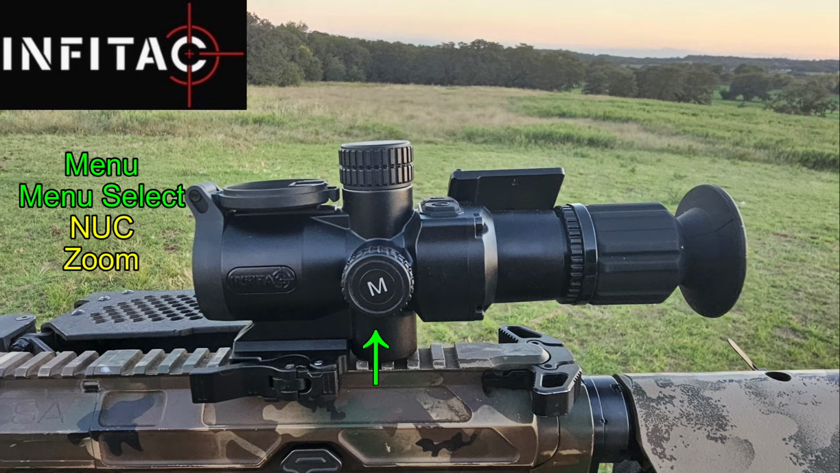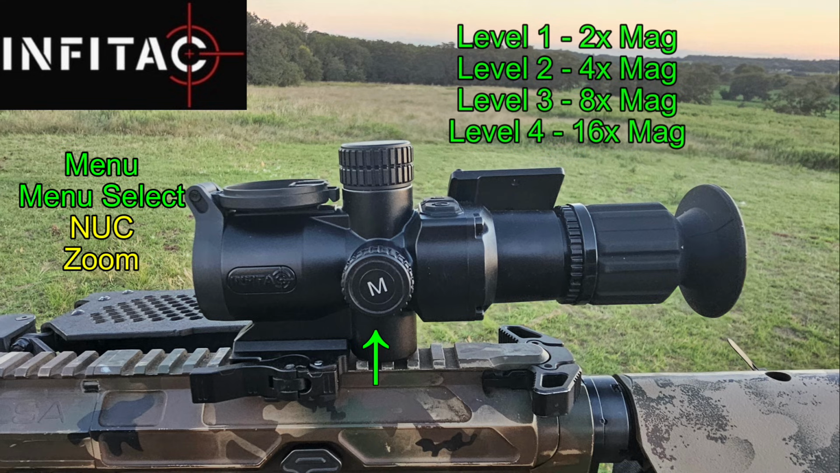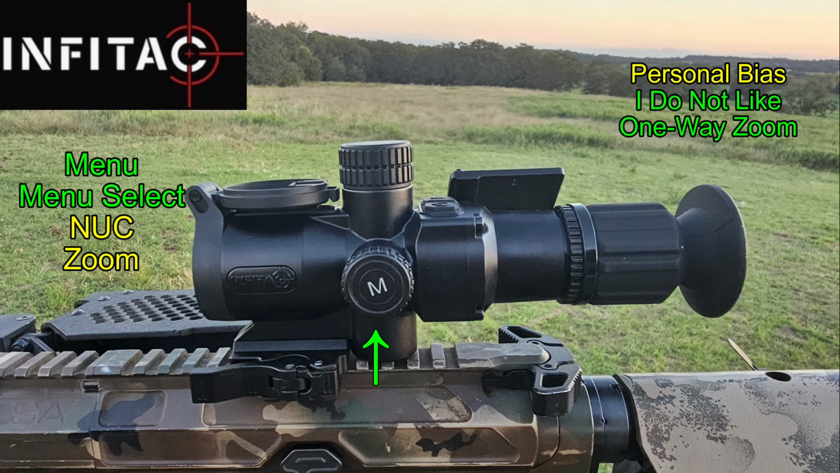So what does spinning the wheel do when you're not in the menu system? Well, that is your zoom wheel. That will take you through all the zoom settings. And what I like about this is that you have backwards and forward zoom. You can zoom through the 4 levels. And if you zoom past level 4, it'll take you back to level 1, or you can zoom back and forth between level 2 and 3. You can do 2 and back to 3 and back to 2. It's just handy dandy to use.